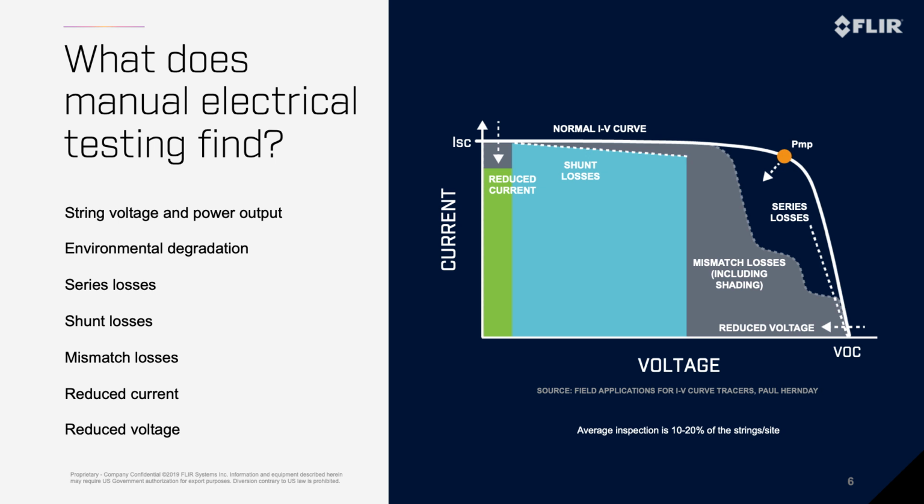The technicians are looking for five different types of impairments. An impairment obviously is something that is affecting production of those modules and strings, but at a high level, there are series, shunt, and or mismatch losses. There are also reduced current and reduced voltage impairments. All of these losses or impairments are due to issues that could be caused by soiling, issues related to shading, resistance built up in the modules and strings, mismatch of modules, or several other different types of issues that are common today in these sites.